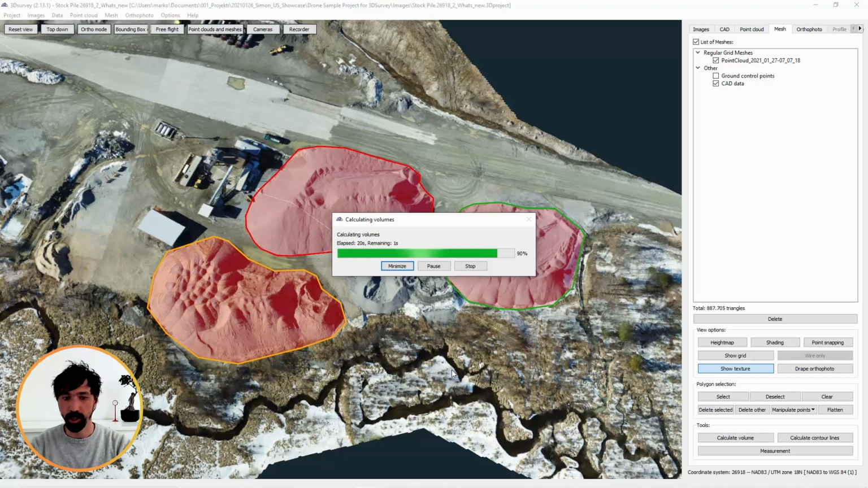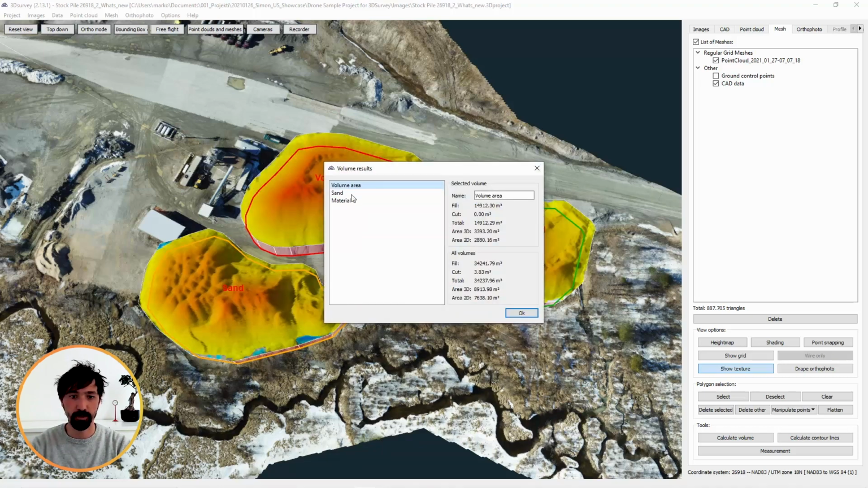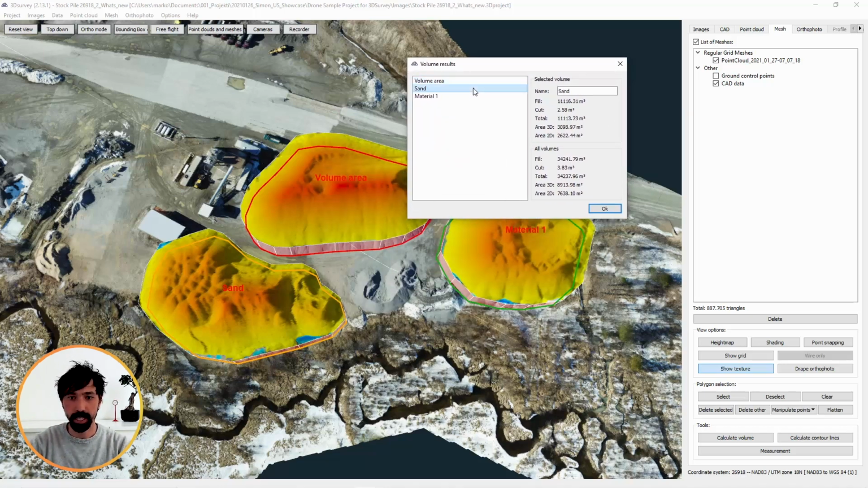When we get the volume calculation, the name of the volume results will be the same as the layers. If you have more selections in a single layer, you will get a hashtag, number 1 material, number 2 material, and so on. Okay, here we can see the values. We can see the total values.